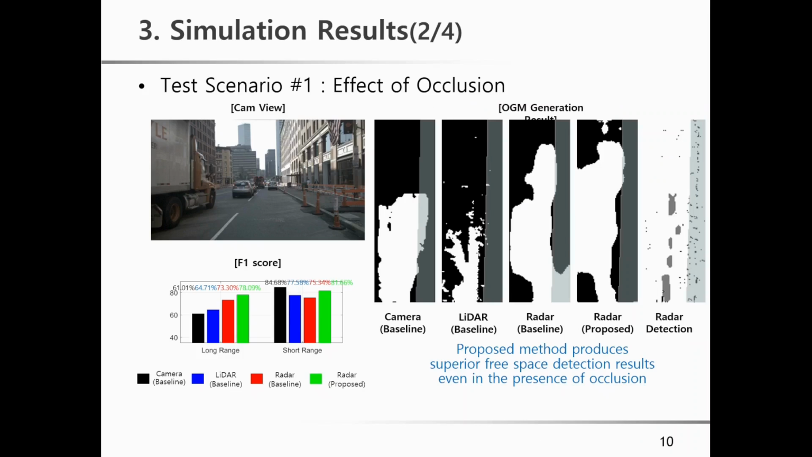This is the first scenario, where we can check the effect of occlusion. There are many surrounding cars, and they make it difficult to generate camera and LiDAR OGM. But the proposed method produces superior free space detection results, even in the presence of occlusion. This is seen more clearly for long-range detection.